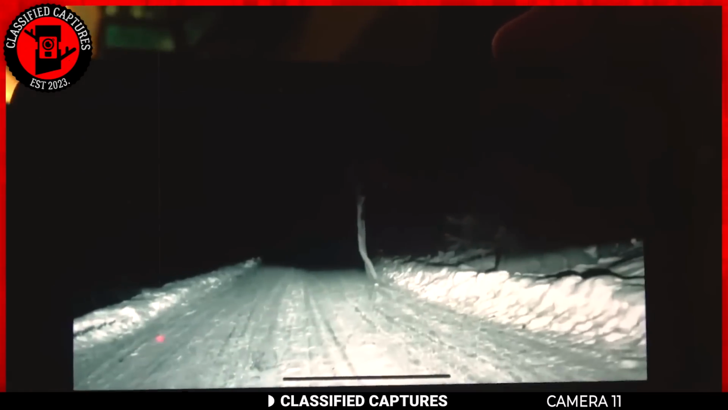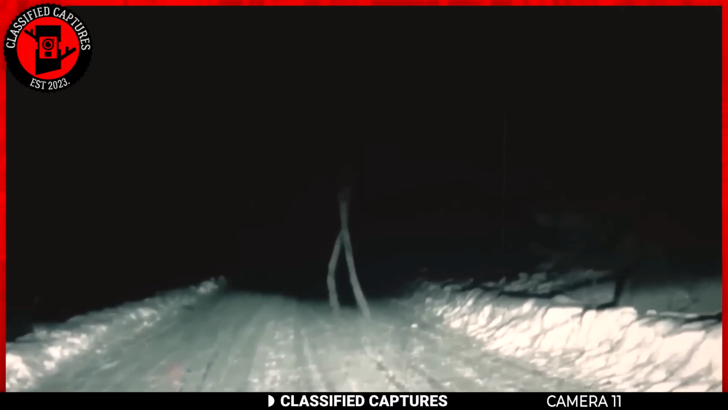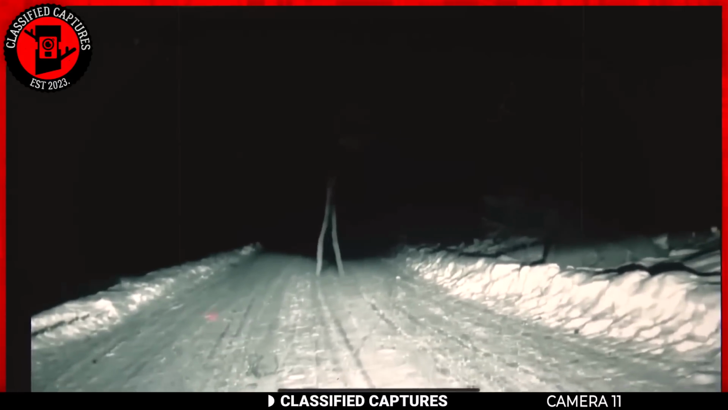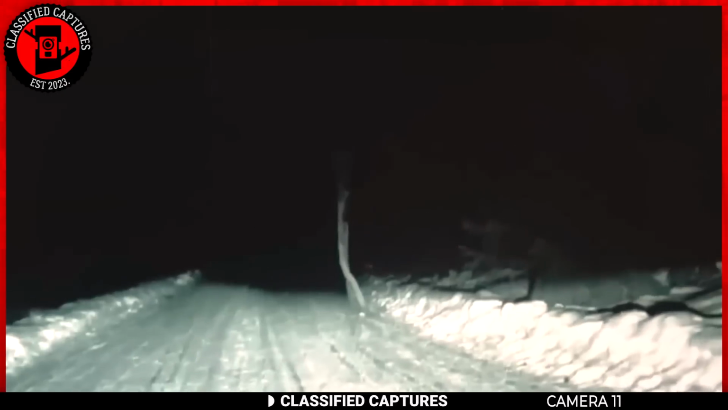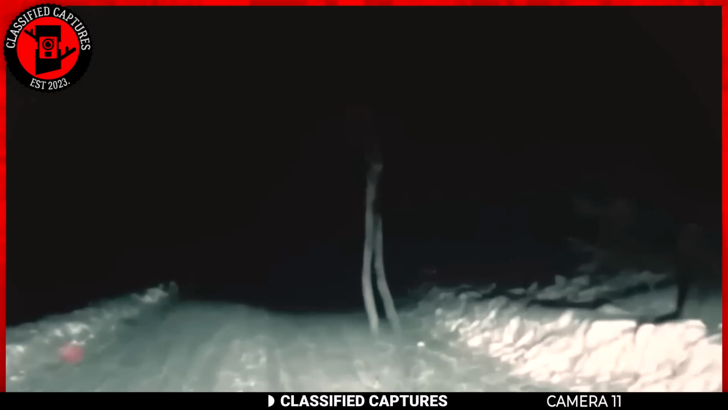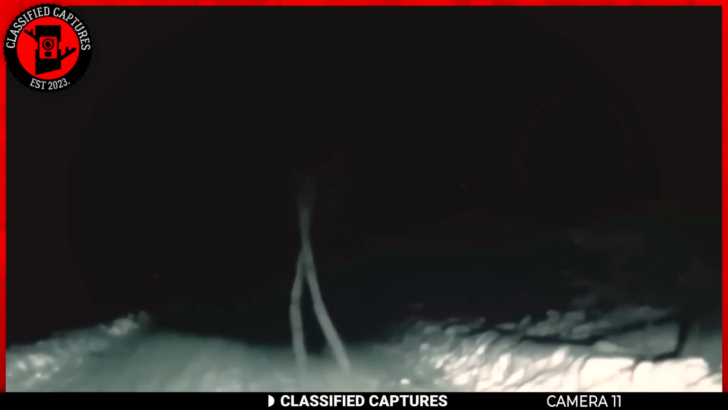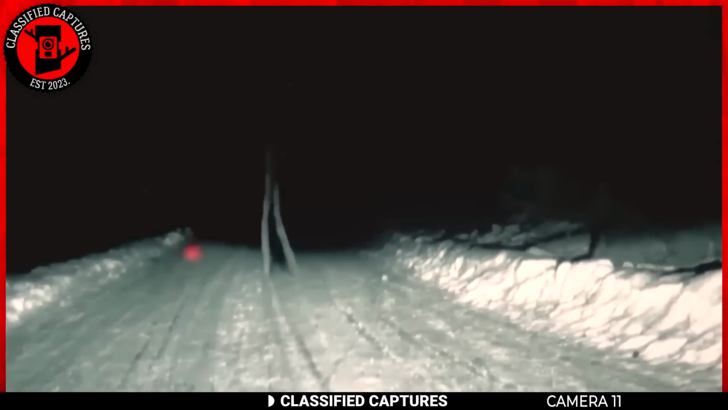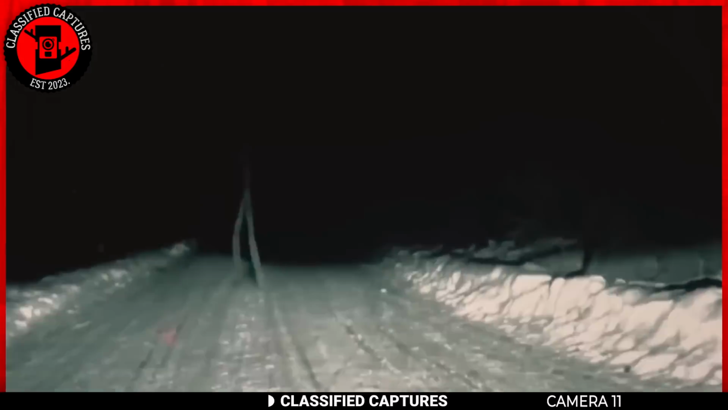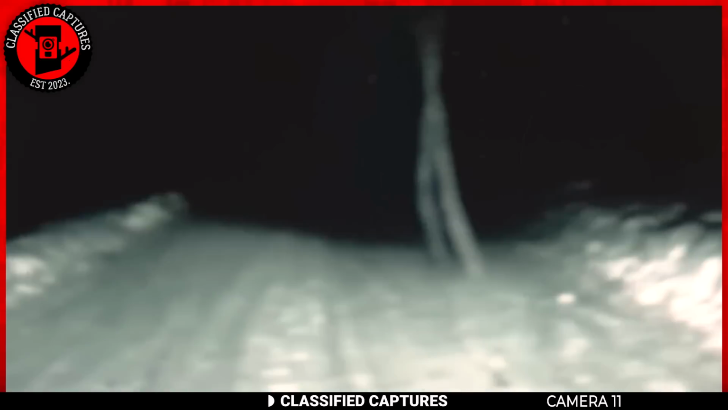Sometimes reality can be so bewildering that it seems to validate our wildest imaginations. In this peculiar footage, the scene is reminiscent of a simple stick figure drawing we've all created. A slender figure, almost like a living stick figure, is captured on a snowy path in the dead of night. The image is surreal, as if someone's childhood sketch has come to life.